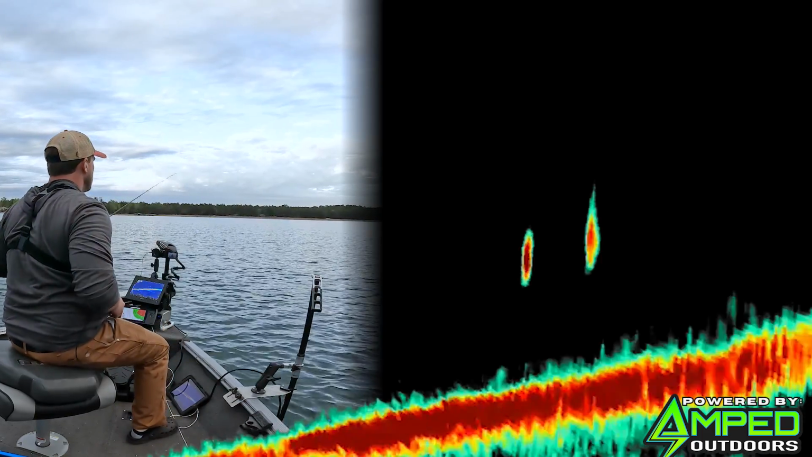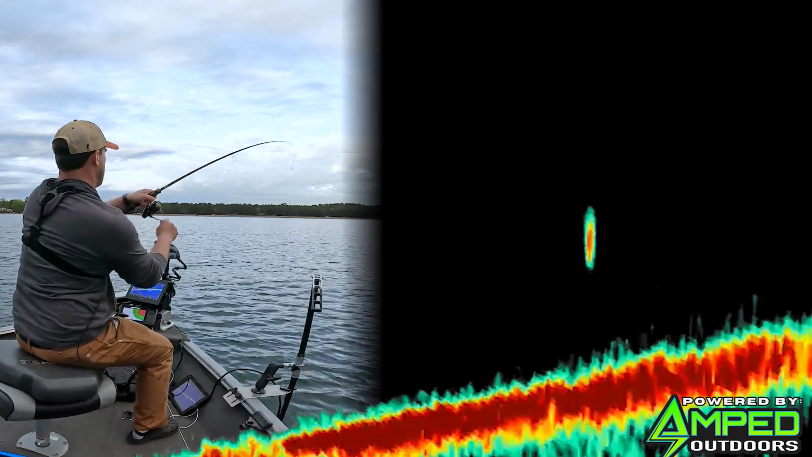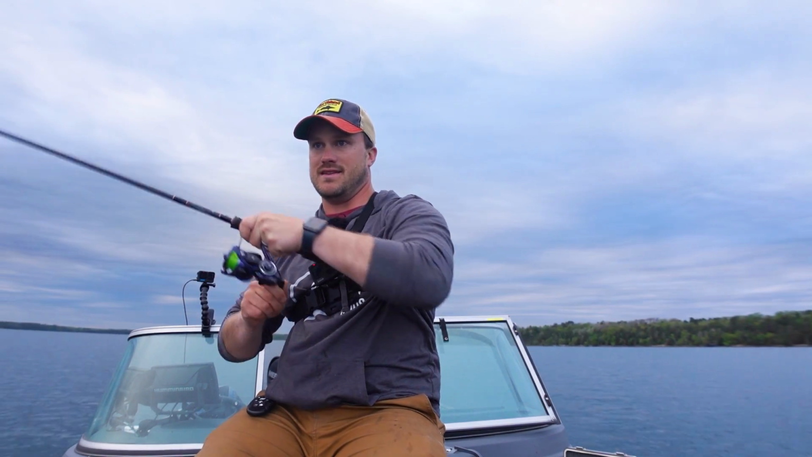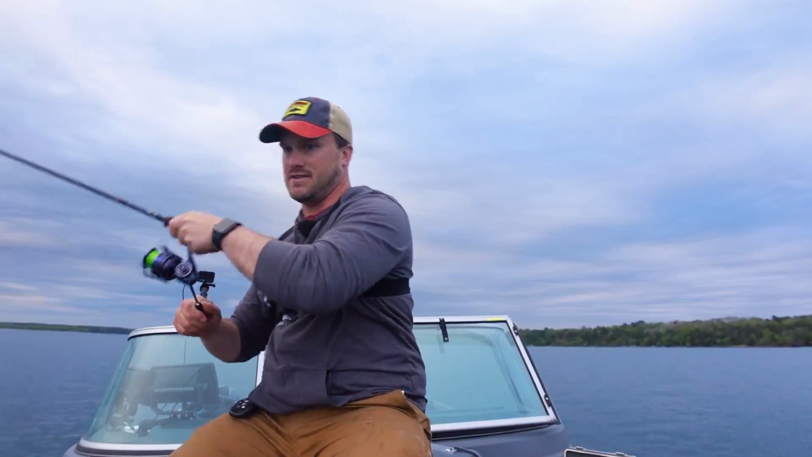Seeing them start to move. Oh, and I think my bobber's down. Yep. There you saw that one come up. A little bit smaller group again. Got it in the area. Feels like a decent fish.